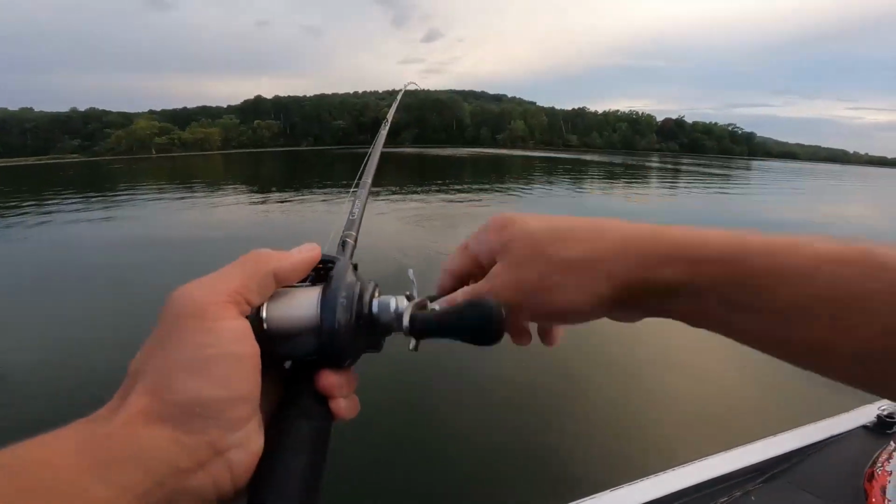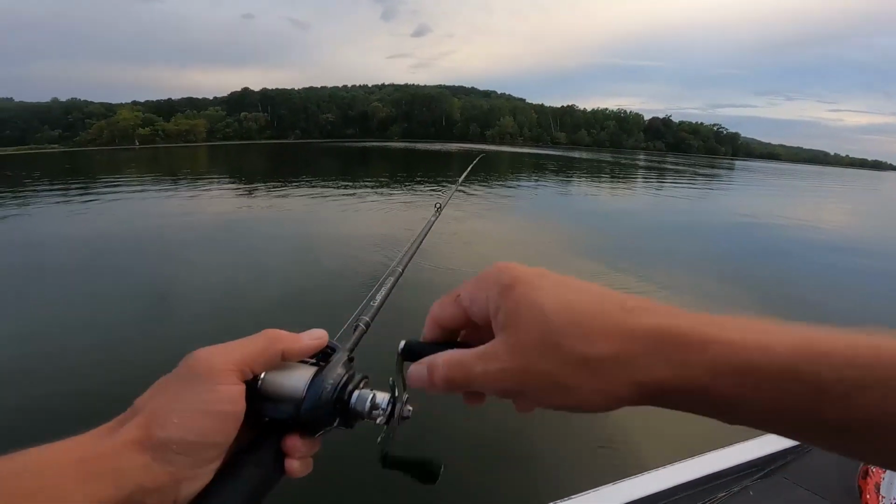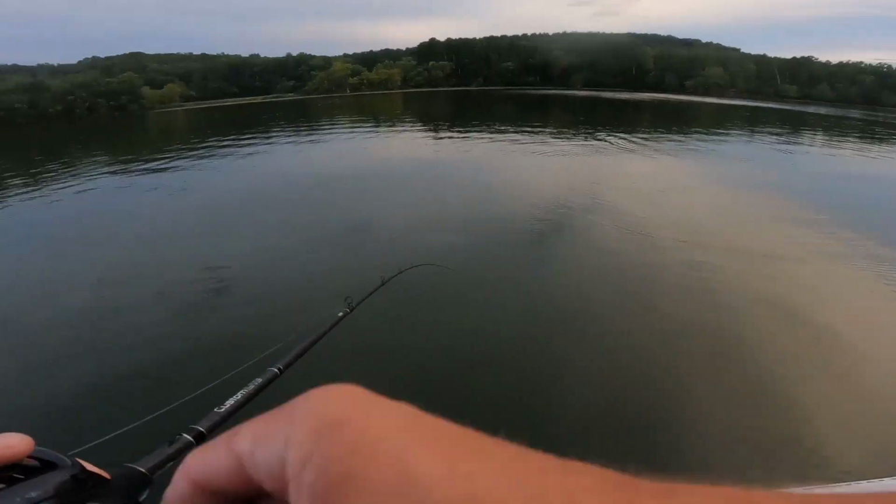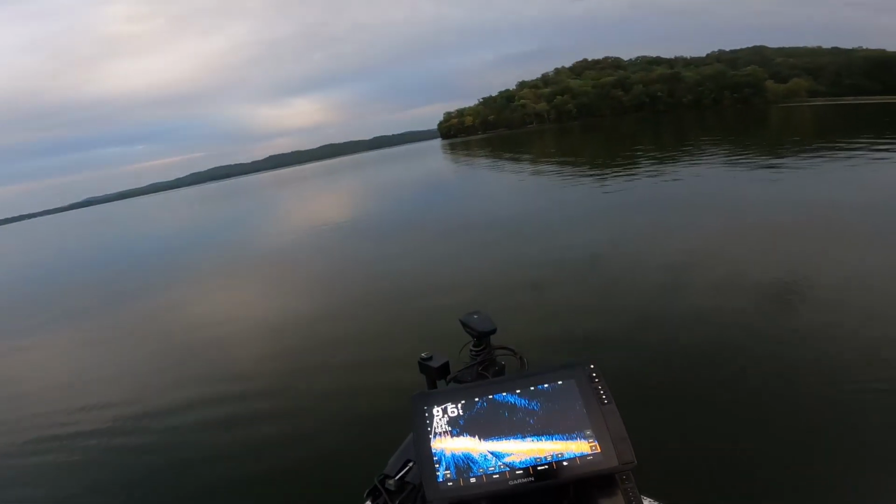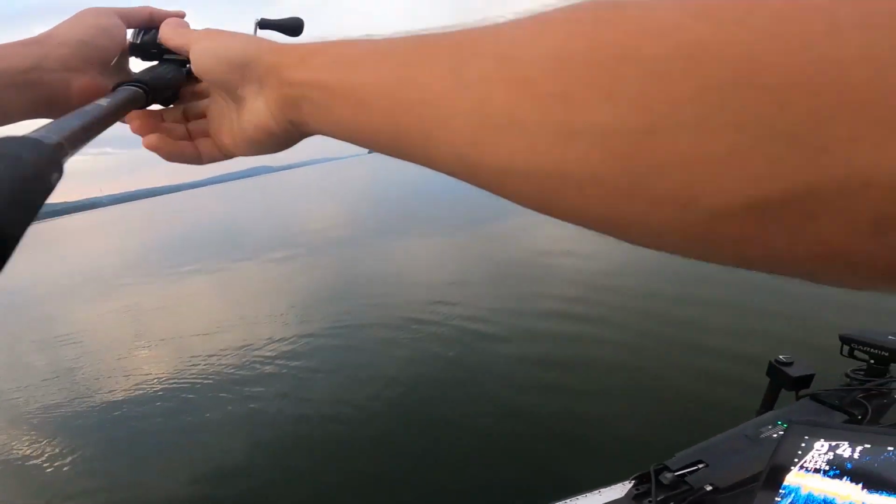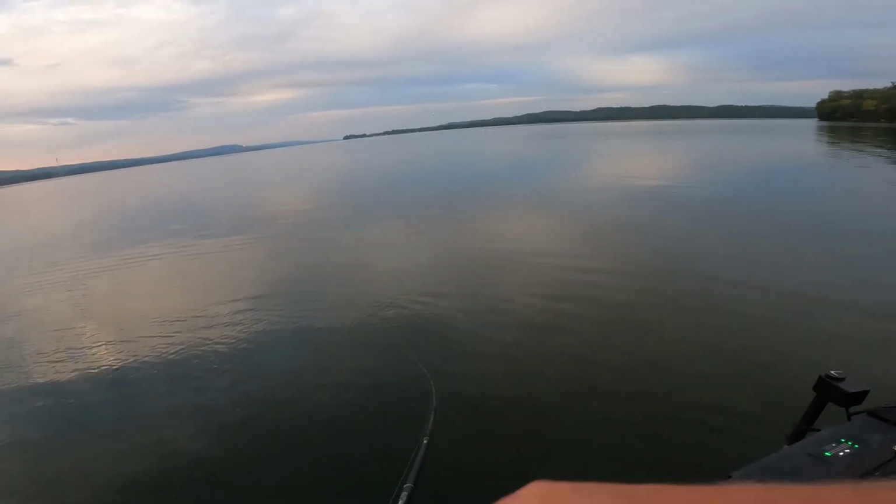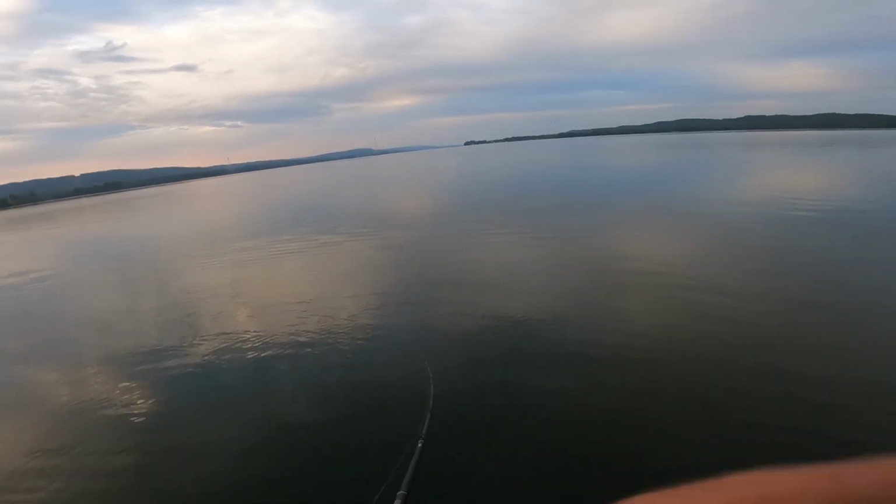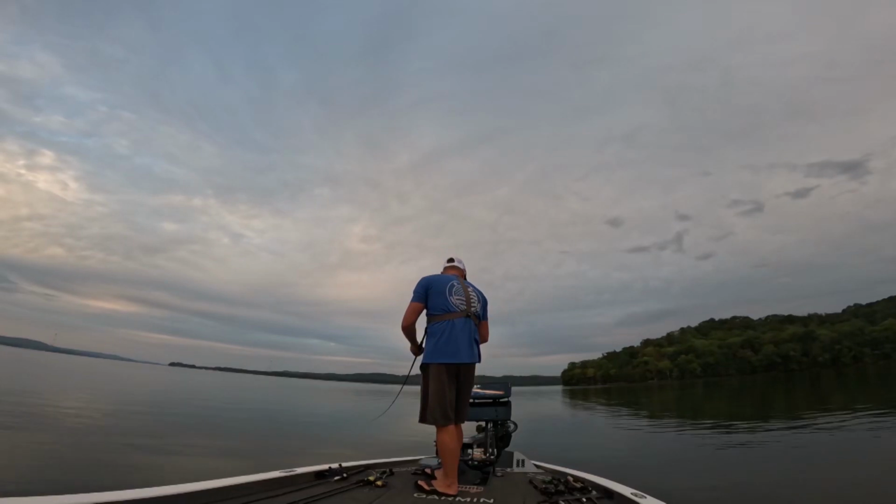We're busting right here. Go a little slower. Up towards the top. All right, that's 2 fish. Let's keep going. This one.